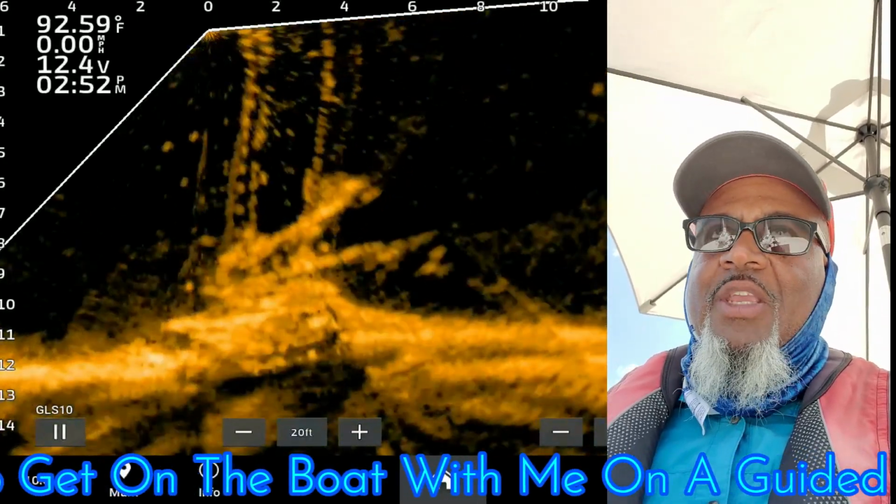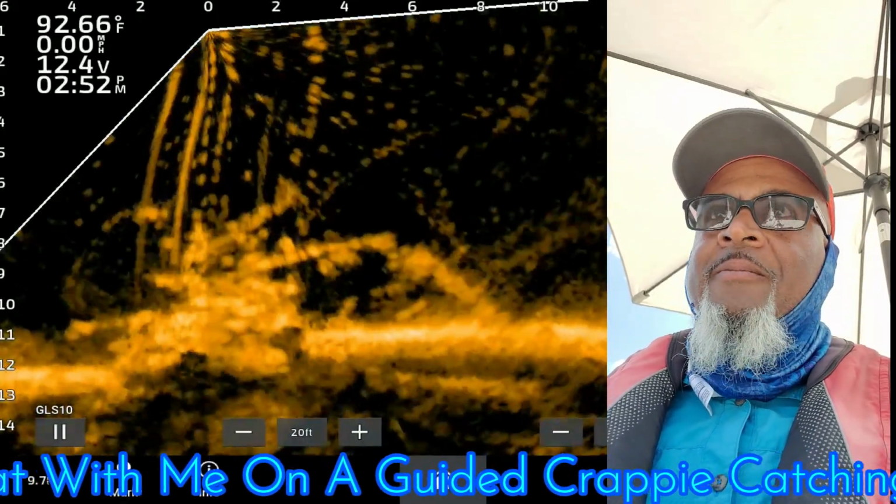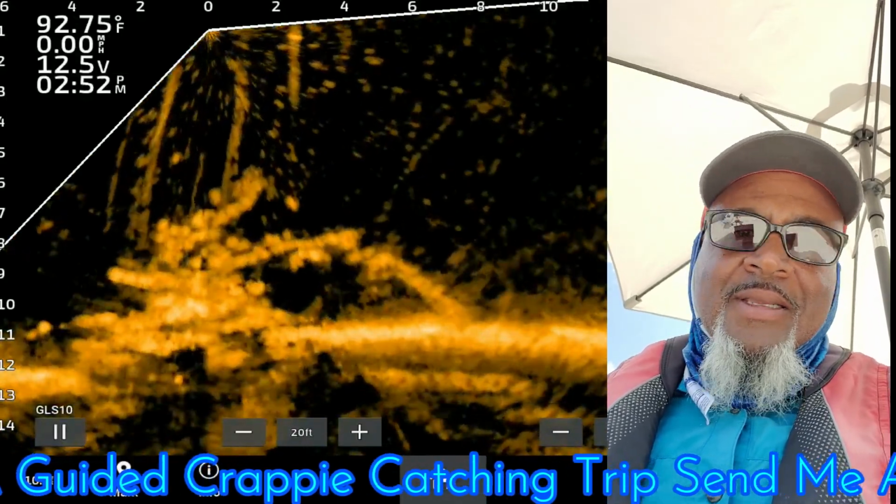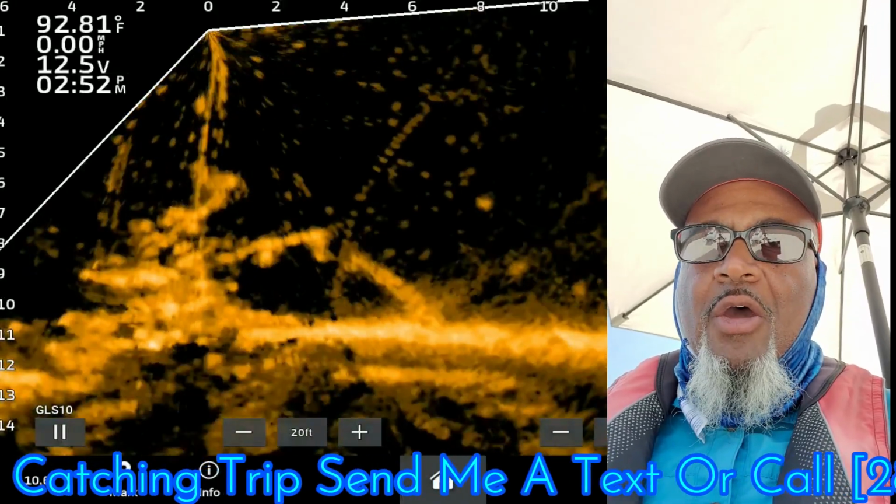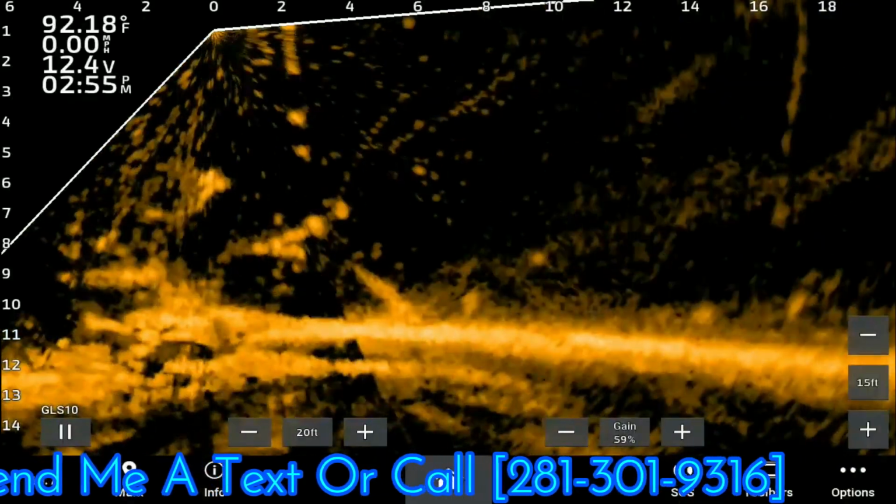And I know you see me going inside this brush pile, not really inside it, but they're up under a limb right there. And I'm going down there, enticing them, getting them out of there. Come on out here and figure out how to do this with me. Let's do it. Let's get it. Let's go. Let's make it happen right now.